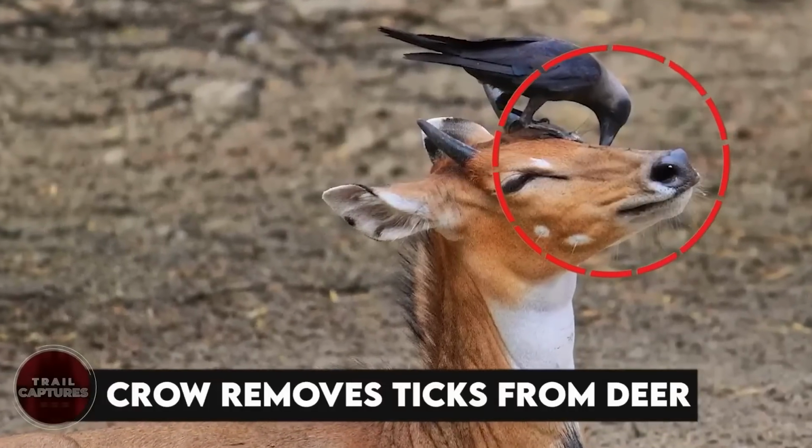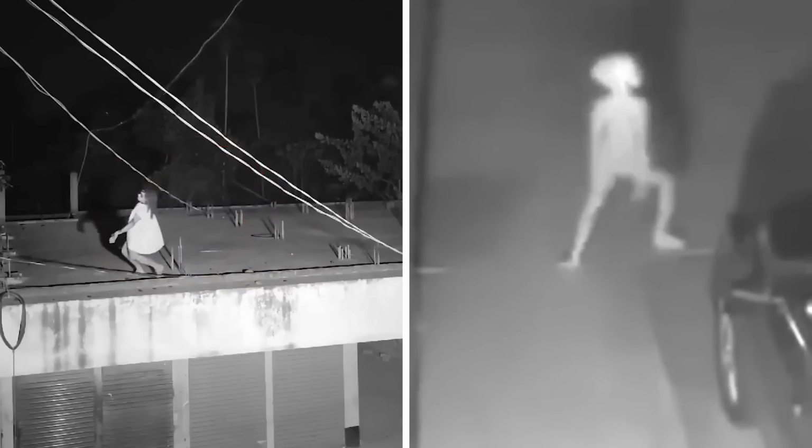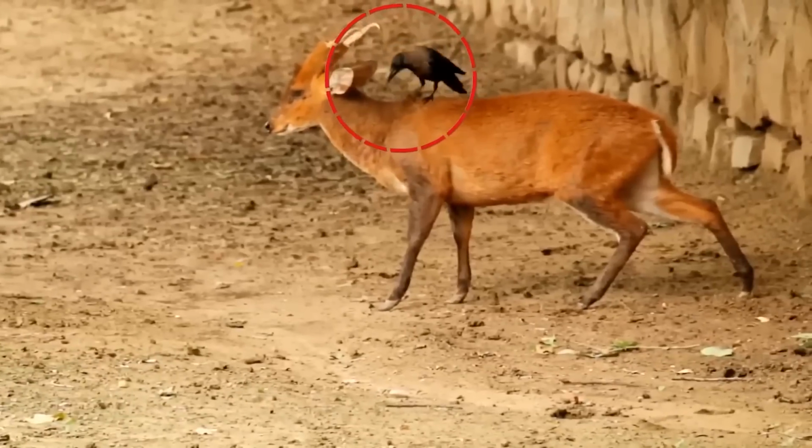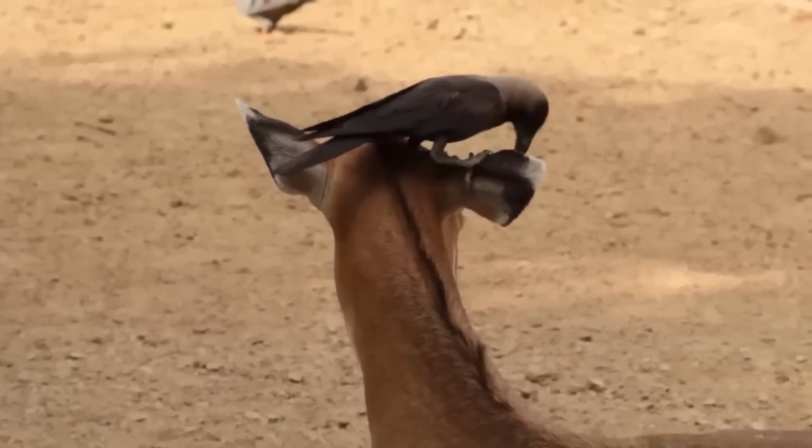Crow removes ticks from deer. Enough scary sights for now. Let's see some heartwarming scenes. Watch this amazing crow removing harmful ticks and parasites from a deer's skin in just a few seconds.